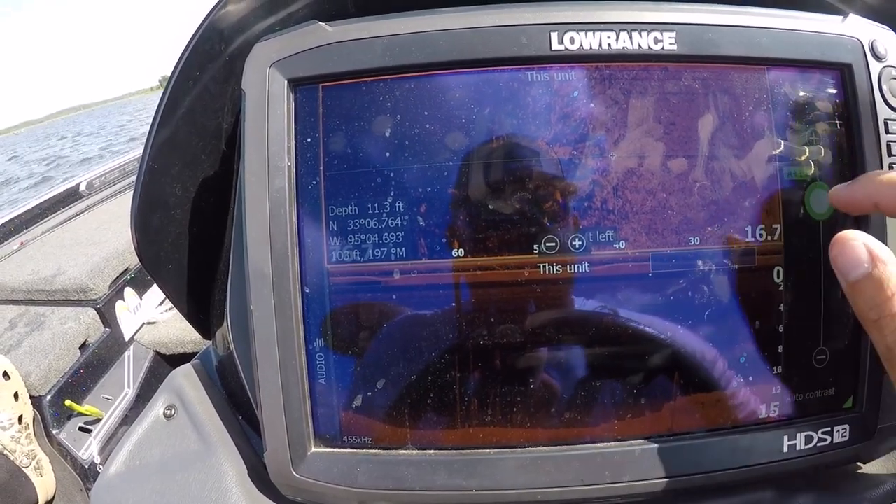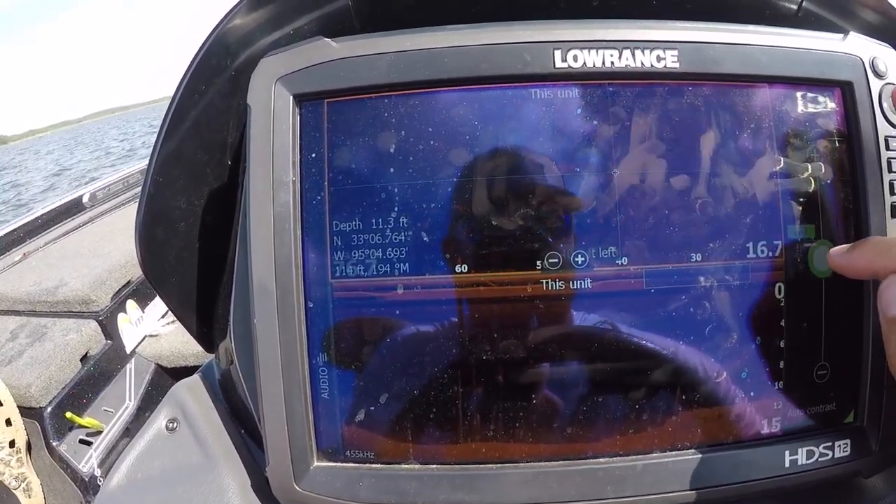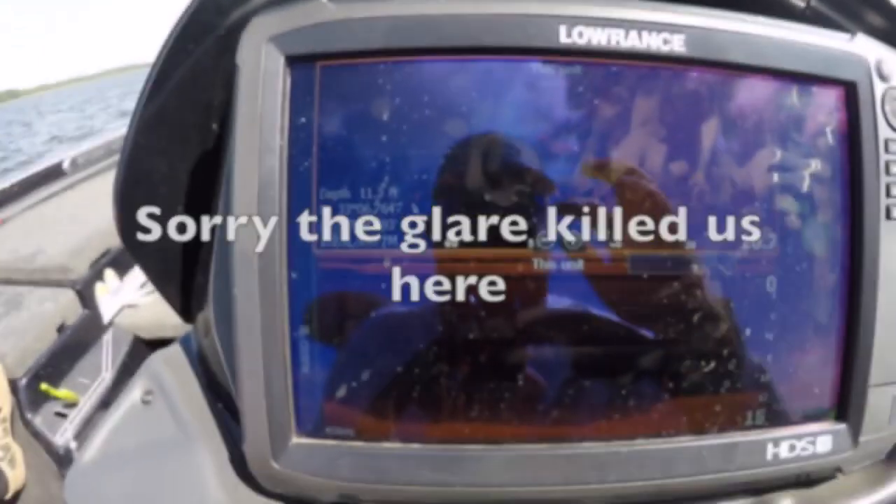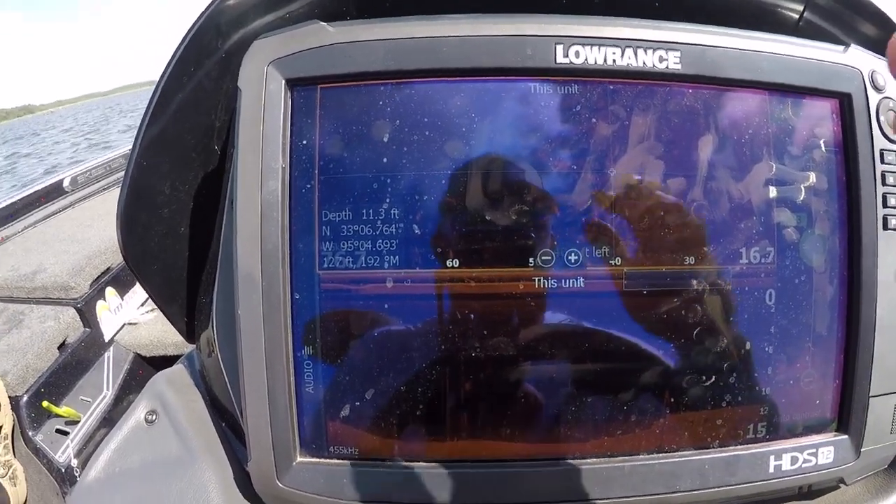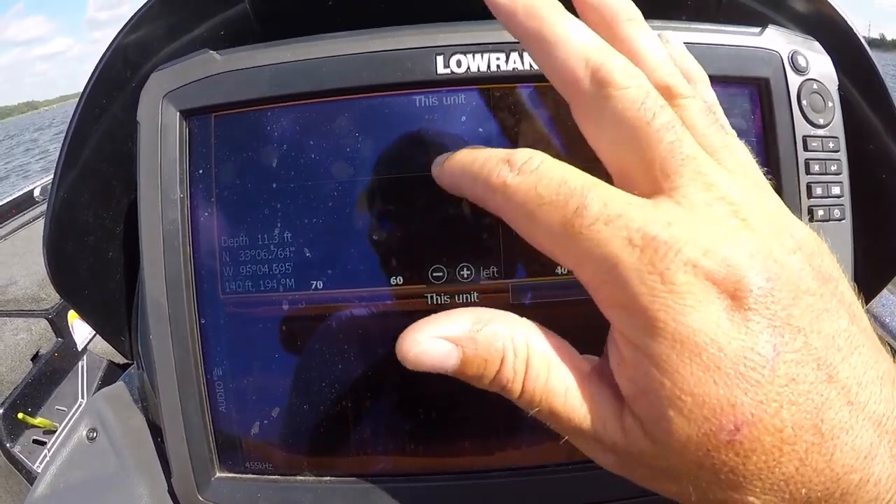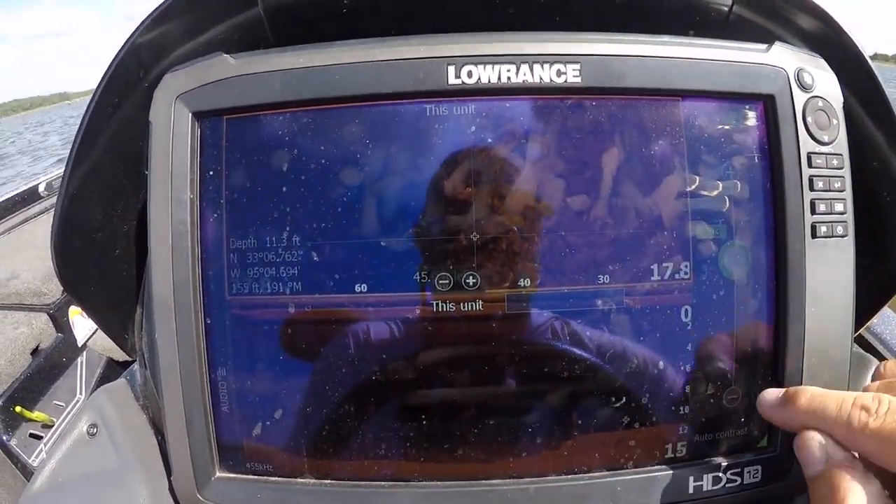See right there, you actually get a better picture of that with the contrast turned way up because it's way out on the edge. So that's a prime example of always play with your contrast because we got a much better image of this laid over tree. And it looks like it may even have some fish hanging around on it as we turn the contrast up.